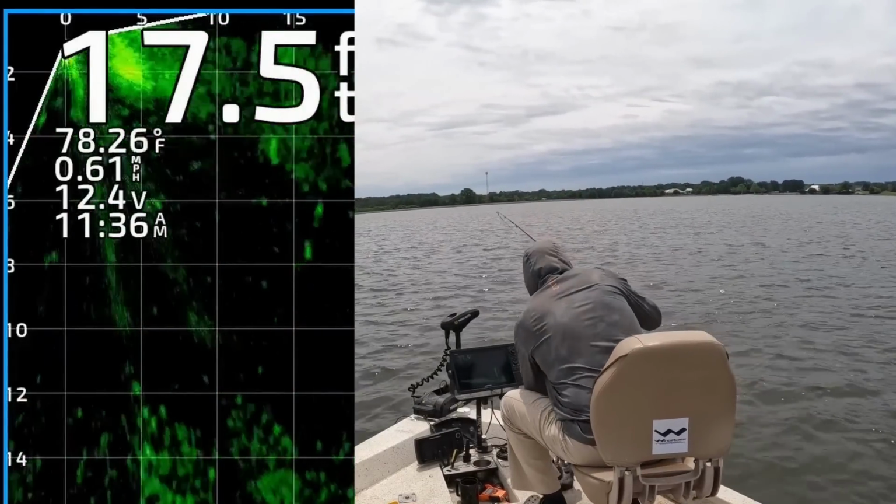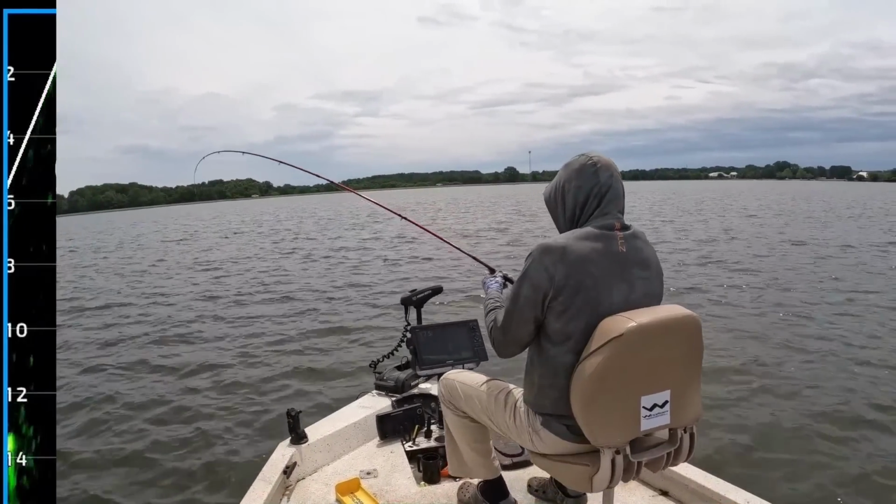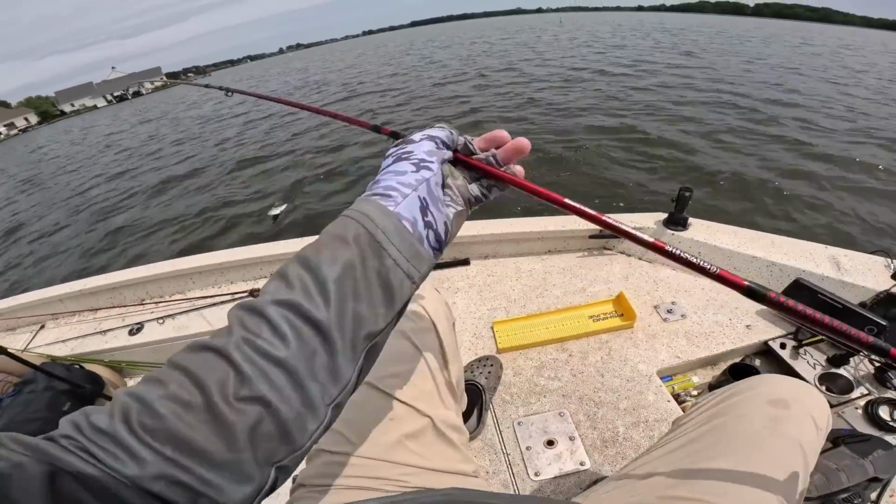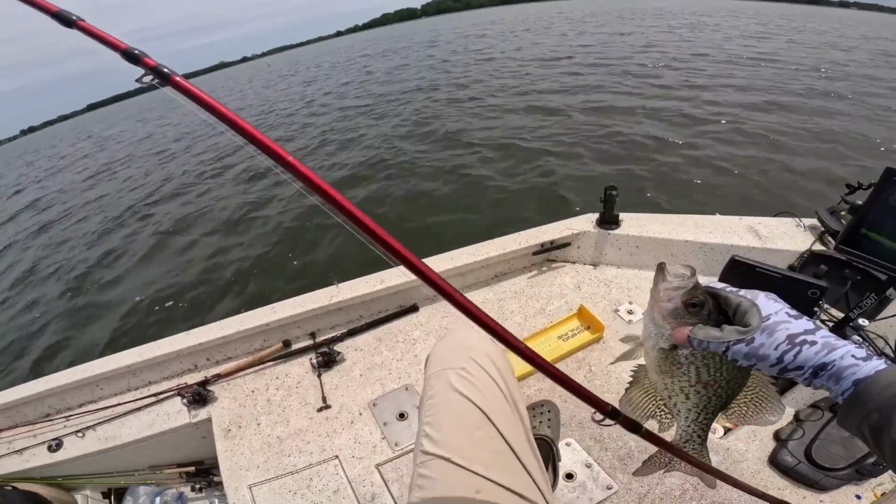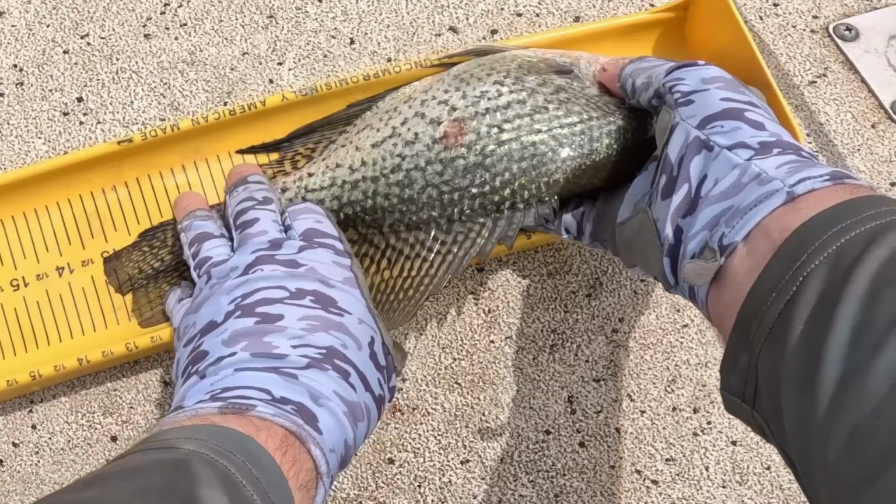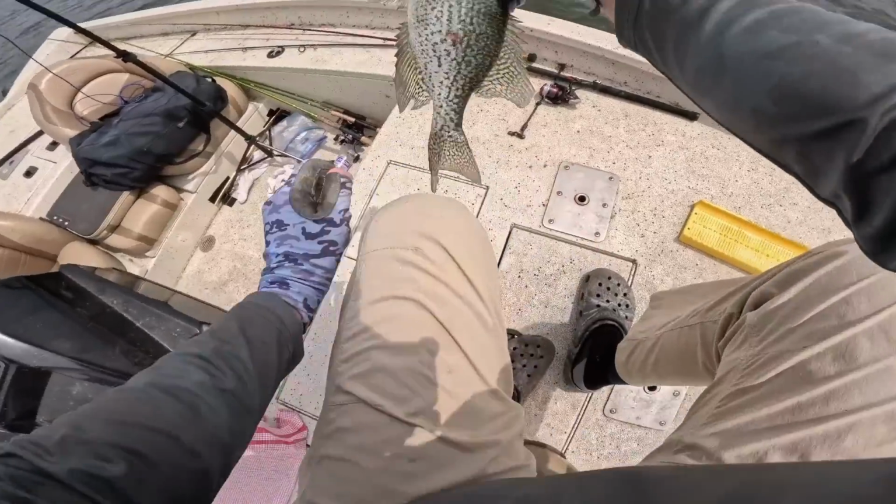I don't know if that's a crappie. Feels like a big old bass. It's a crappie. It's gonna be a good one. Let's just boat flip you in here. First open water fish of the day. This time of year, they're mostly in the brush. That's one of the reasons I love fishing in the winter and fall and early spring. Open water. A lot bigger than... 13.25 black crappie.